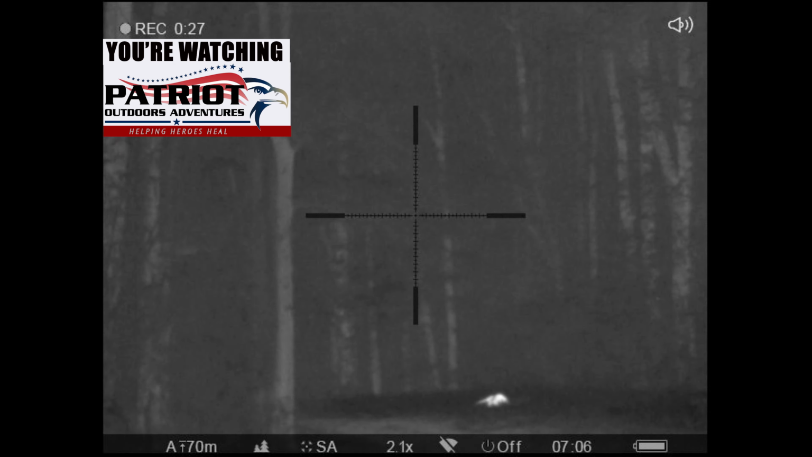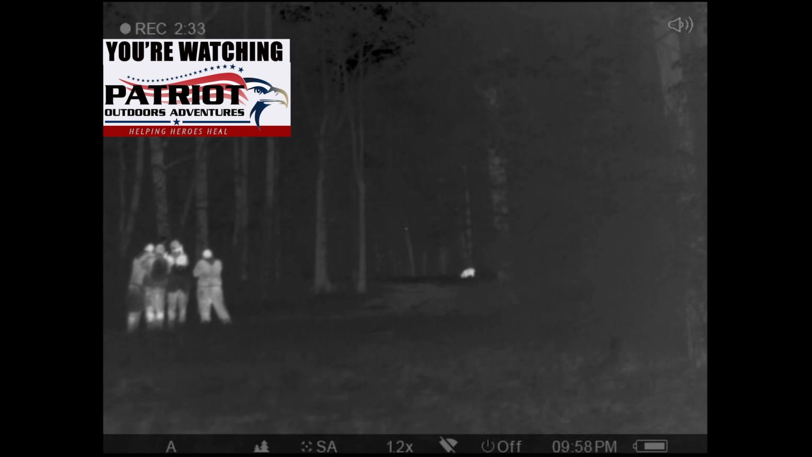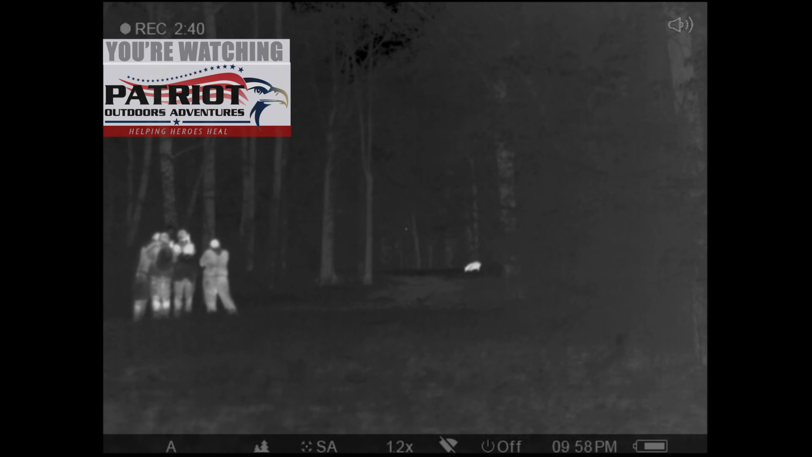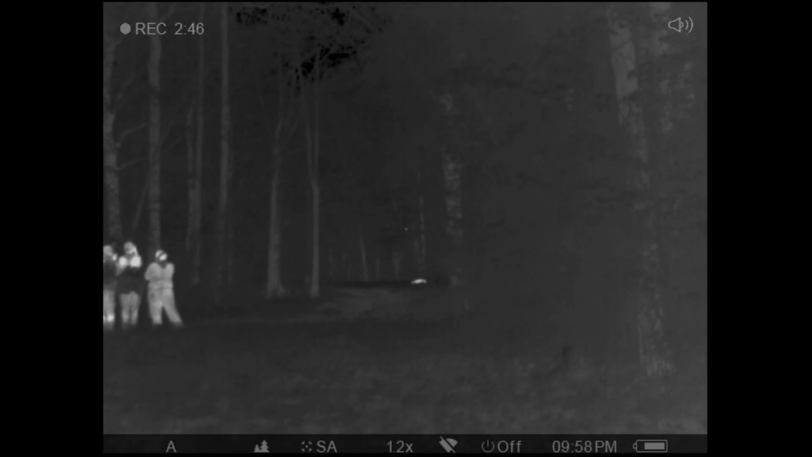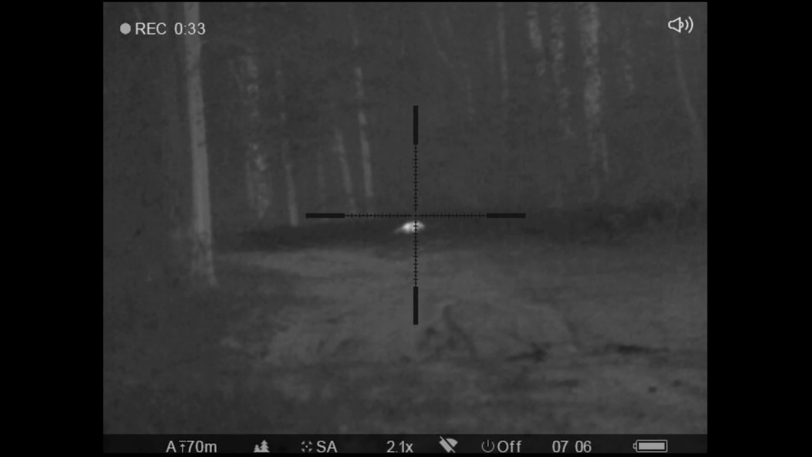Alright, looks like they're getting set up to take this hog. Got a shooter on either side of the guide there in the middle. Hog down. Hog down. Great shot. Okay, probably a little bit over 100 yards there. Yeah, that was a perfect 1, 2, 3.